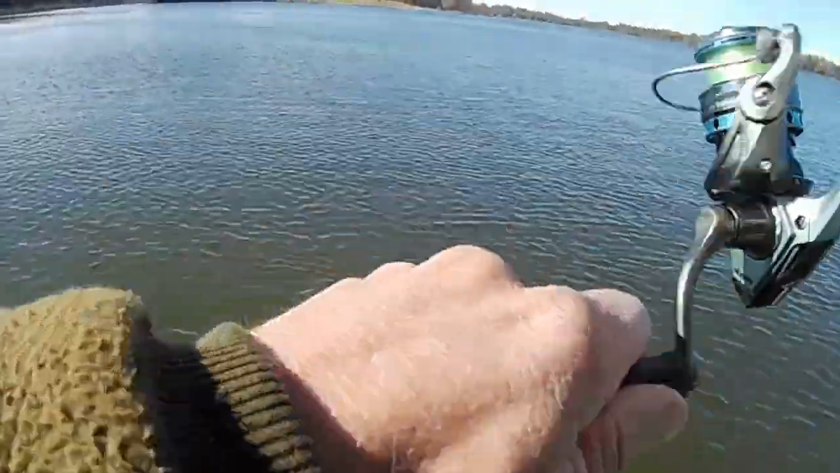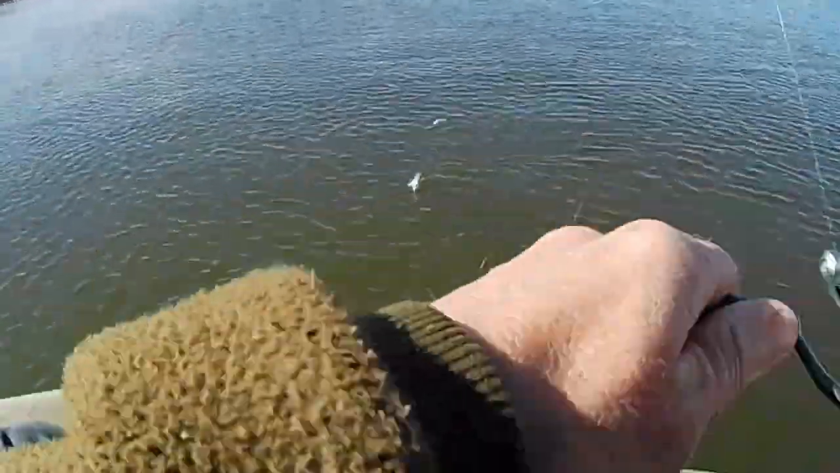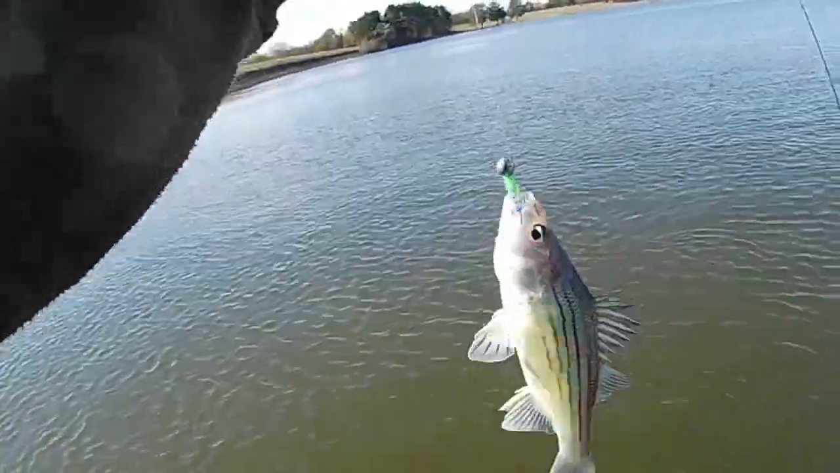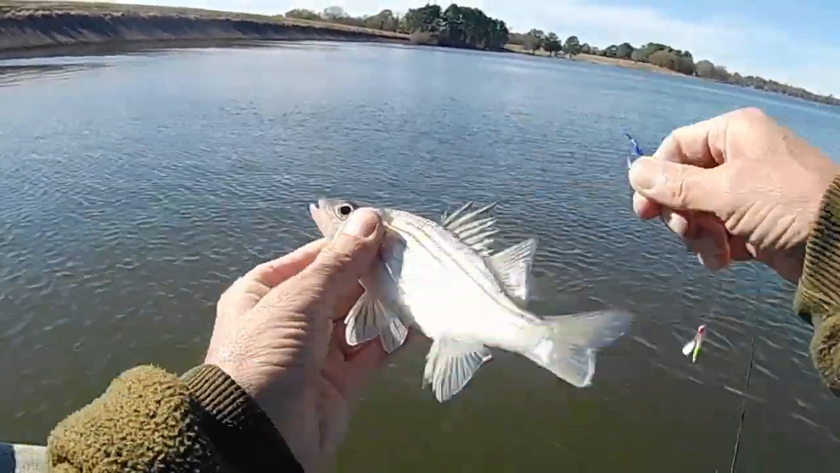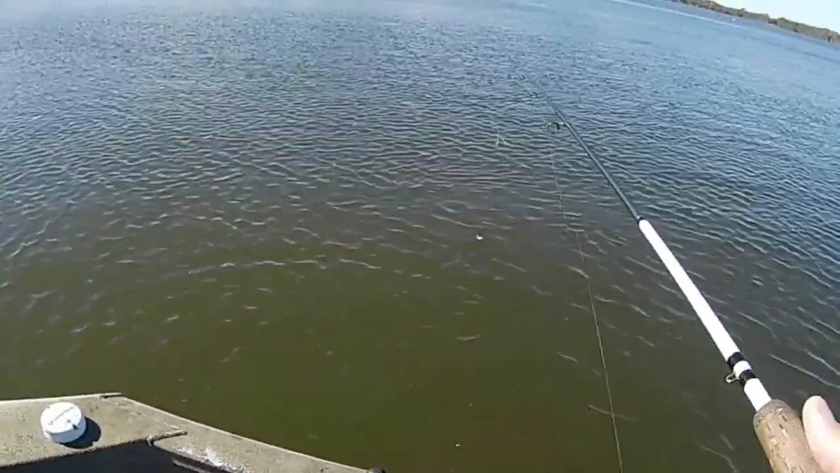There's one. There's another one. Let's see what he's on. Oh, that's one of them little old yellow bass. Old striped yellow bass. Got it. He's little too, ain't he? Maybe that's all that's in this place is little.